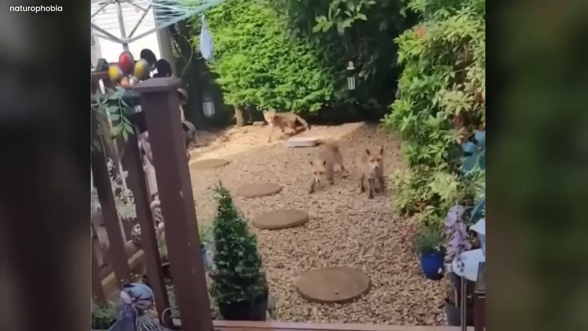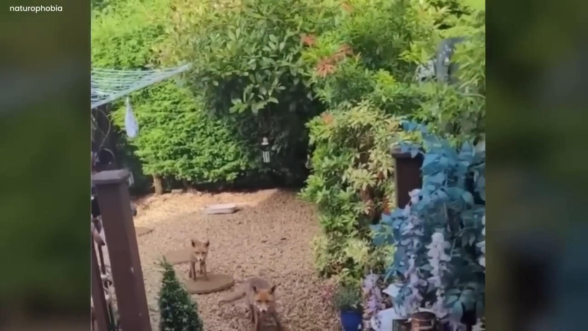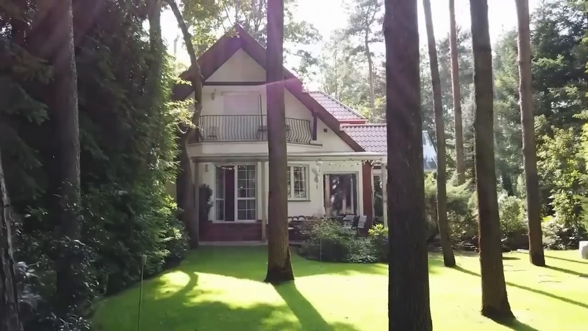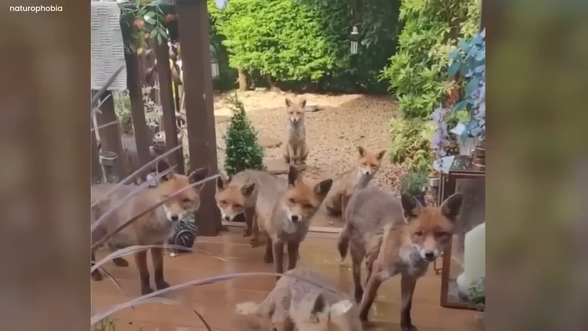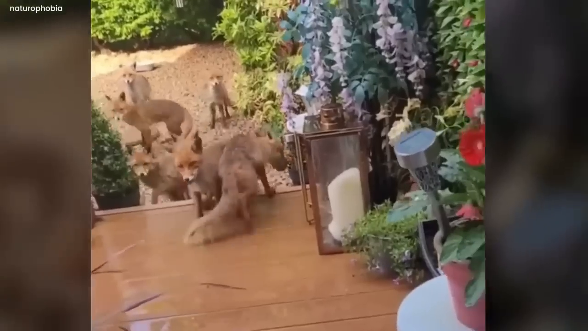Mysterious fox feeding video. In the daytime, something strange happened. A house, all alone, had a hidden purpose. 8 foxes, like silent guardians of the wilderness, gathered in a mysterious way near the house. They were waiting for someone to give them food. When the door opened, an invisible hand threw pieces of bread to these foxes.